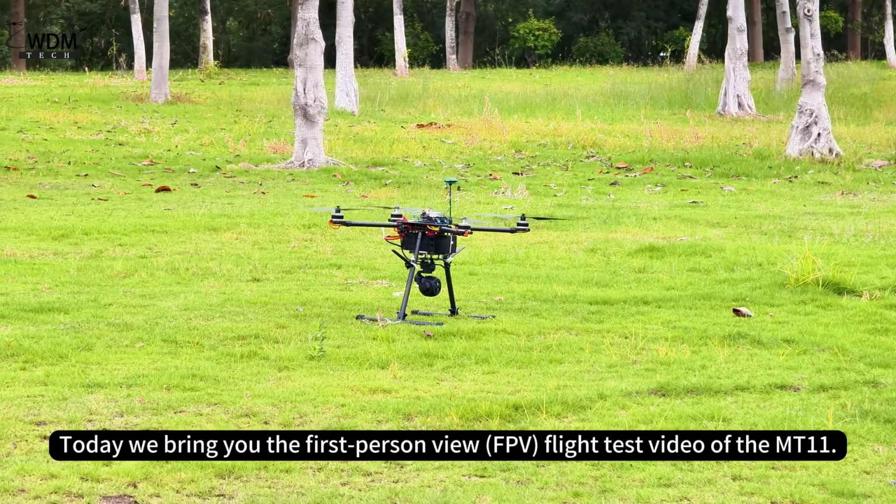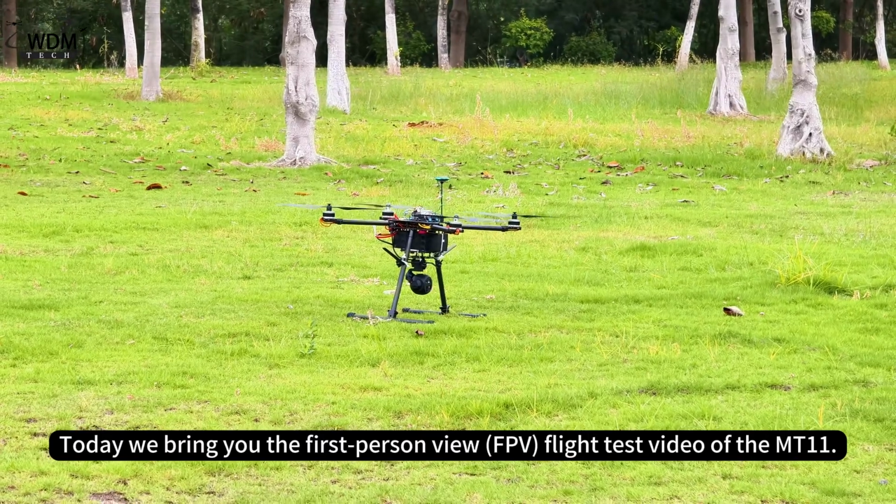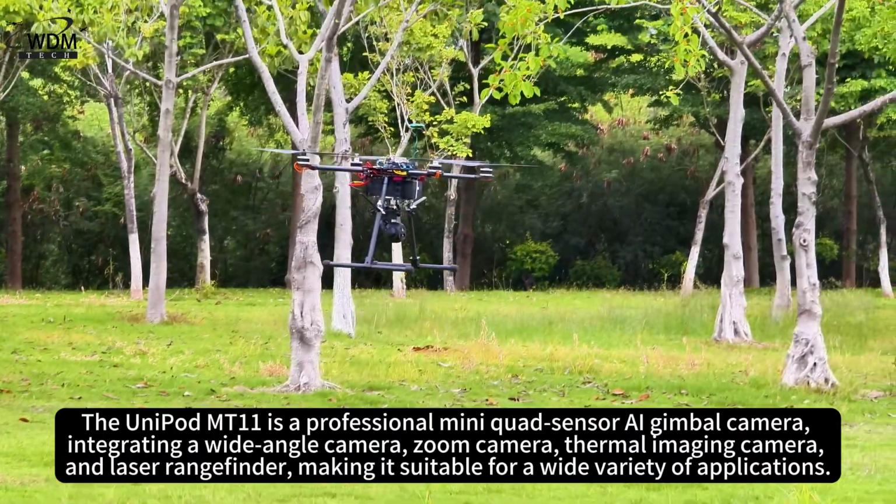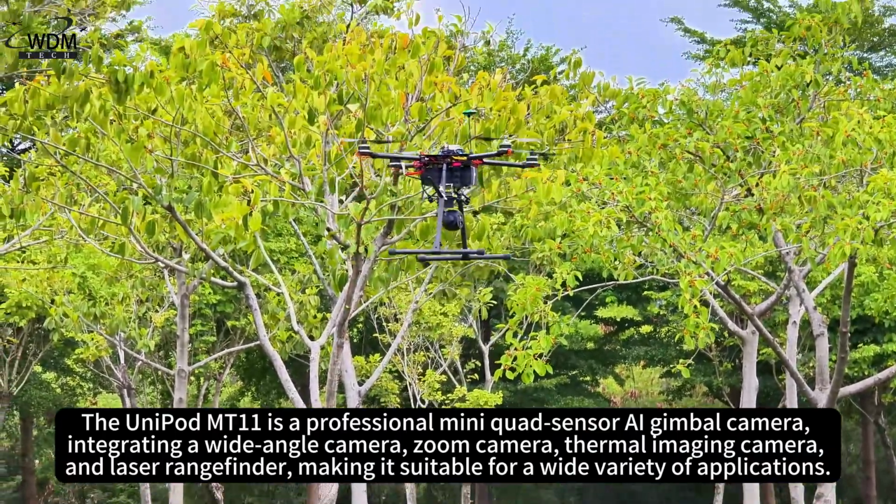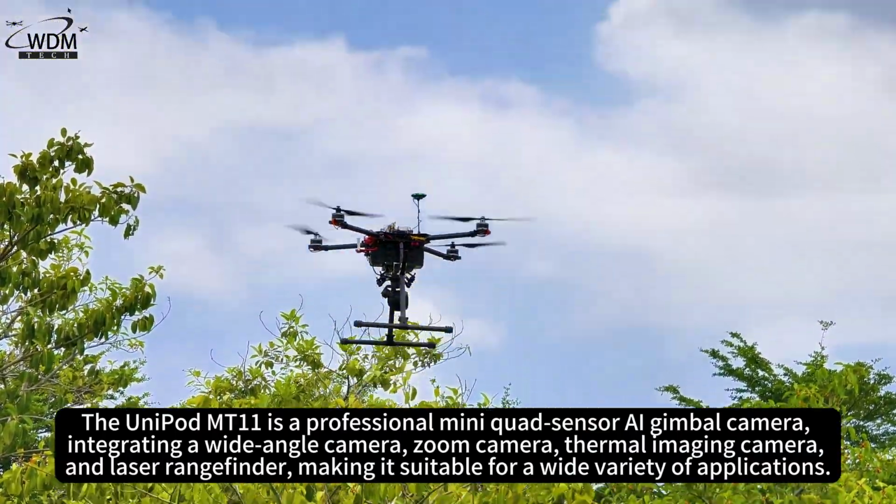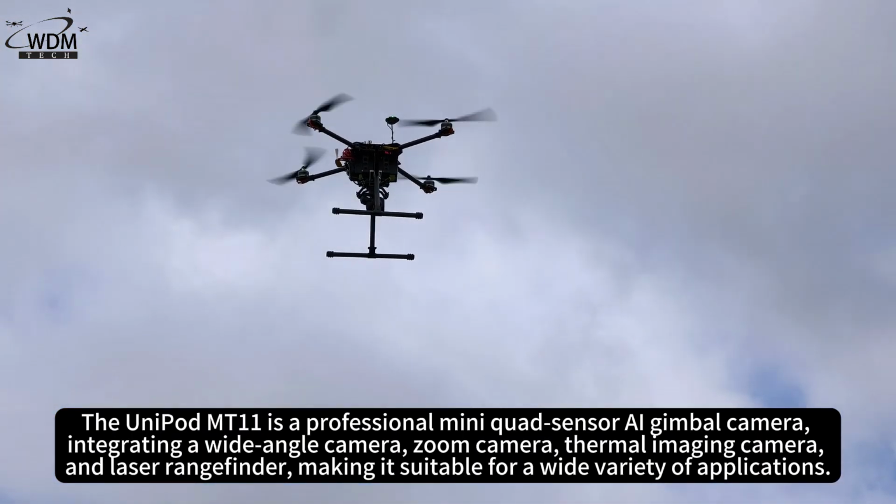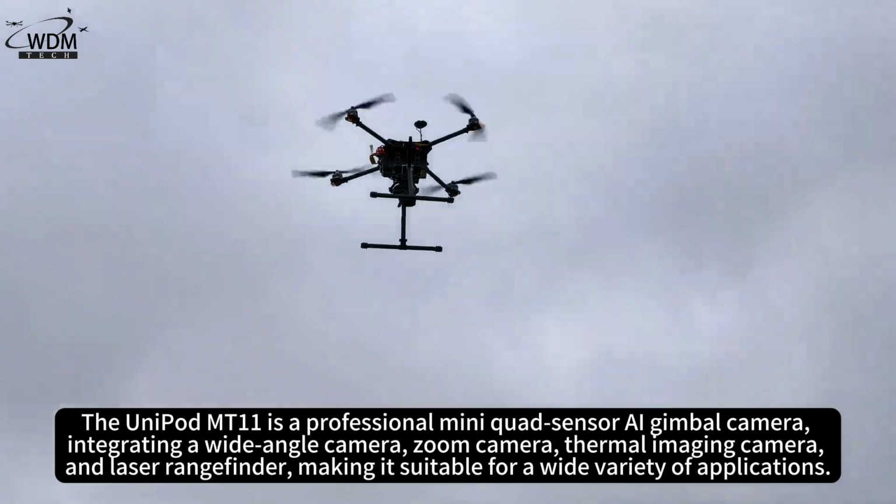Today we bring you the first-person view flight test video of the MT11. The UniPod MT11 is a professional mini quad-sensor AI gimbal camera, integrating a wide-angle camera, zoom camera, thermal imaging camera, and laser rangefinder, making it suitable for a wide variety of applications.